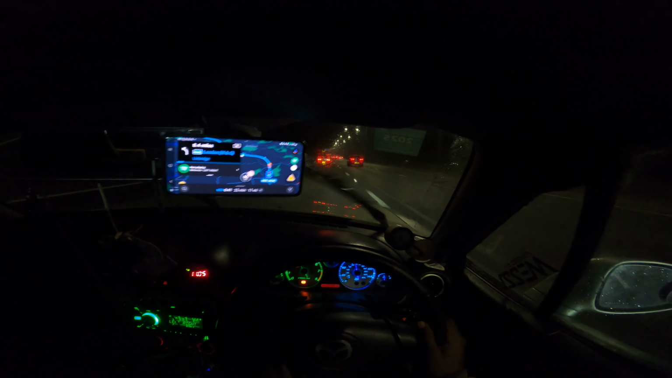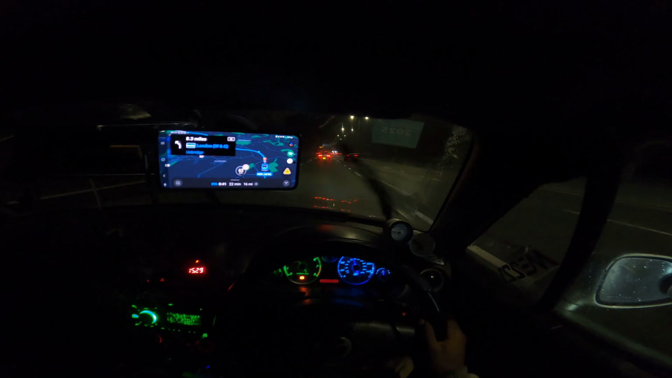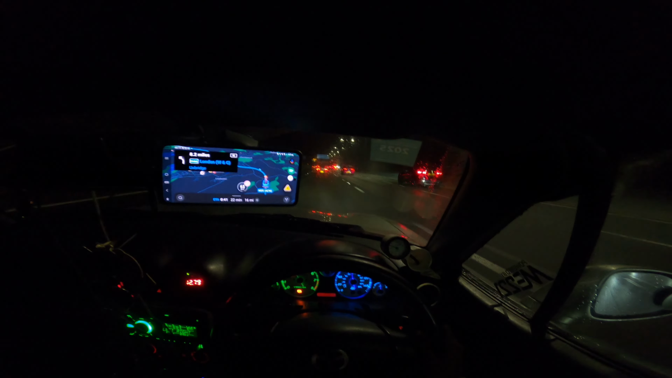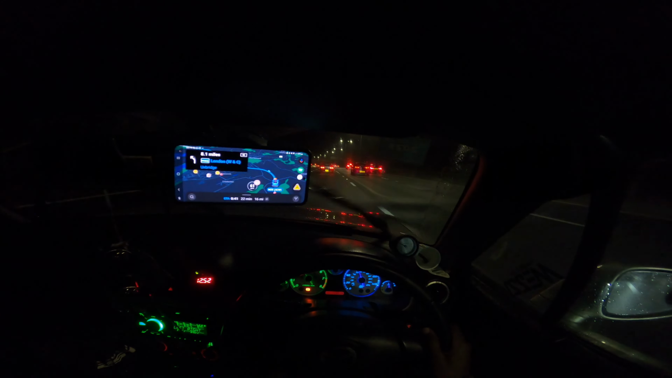The thing about this car being so loud is I don't have to bring a microphone all the time, because you can just hear it in the GoPro audio. What you're hearing right now is what I'm hearing. That's how loud it is for me. It does get unbearable, but only if I'm on throttle. Right now I'm off throttle, that's okay. But if I'm on throttle, then yeah, it gets a bit unbearable.